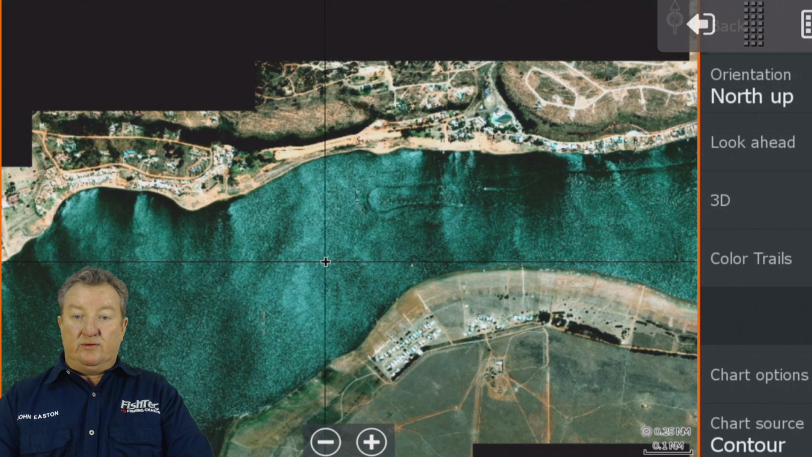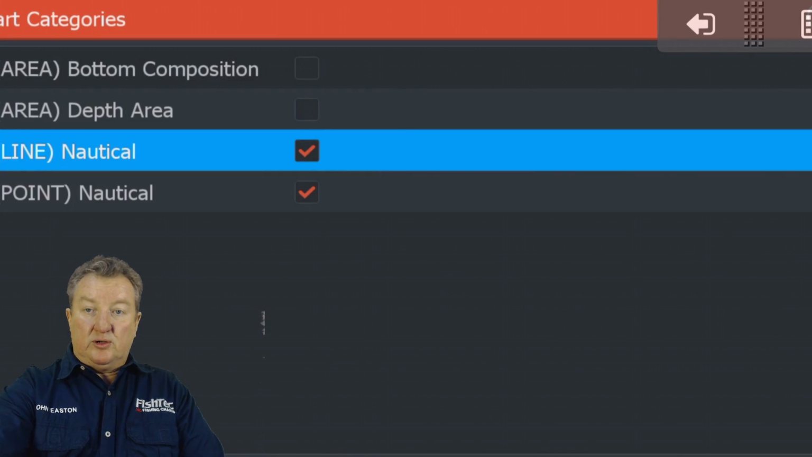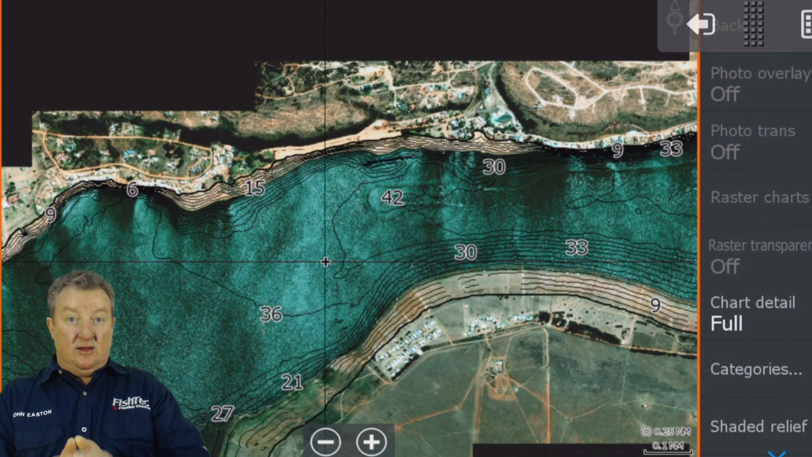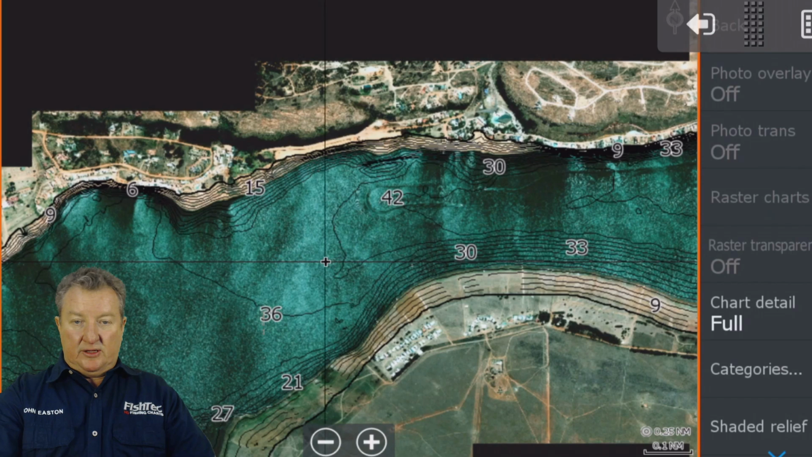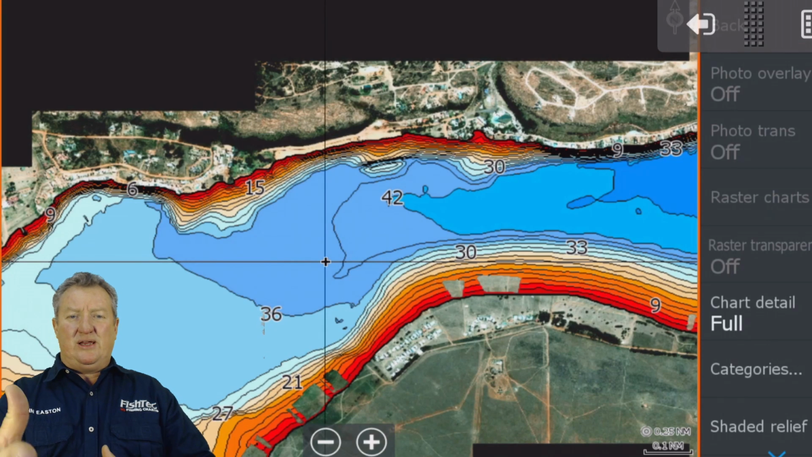You've got the low level satellite behind there. We go to our categories. We can put lines. Now you've got contour lines, and remember these are not from sediment, these are actual scanned lines, okay? So that'll be very accurate information. There we go, that's on top there. What else can we turn on? We know about that. We've got our depth data, easy to read, pretty looking.